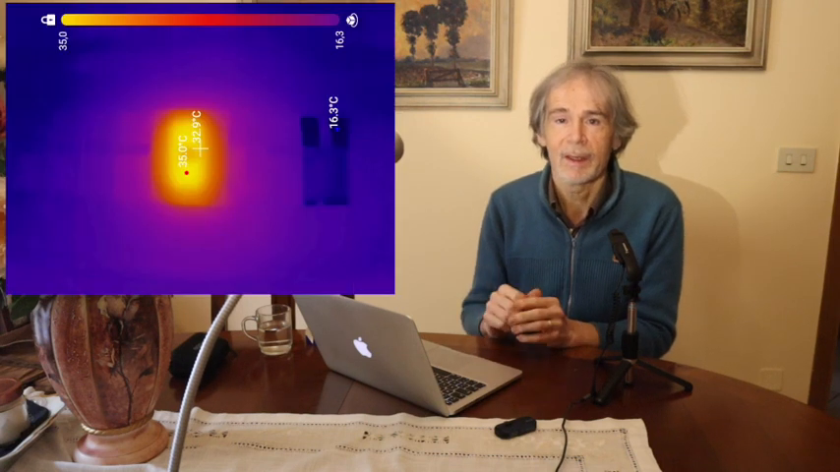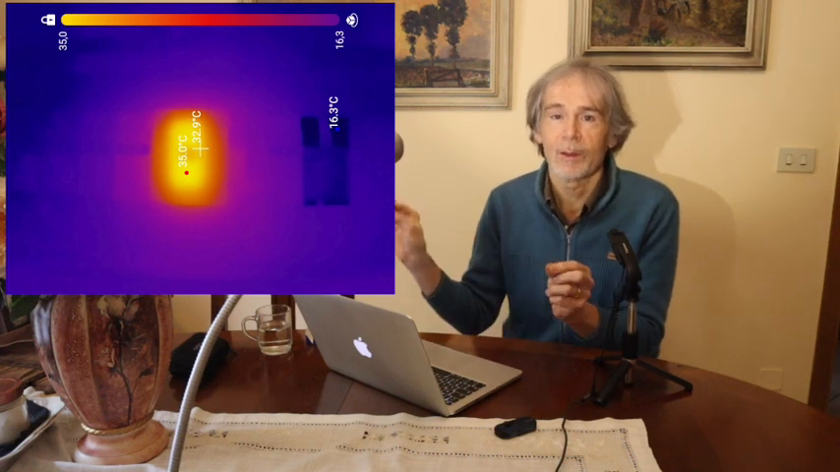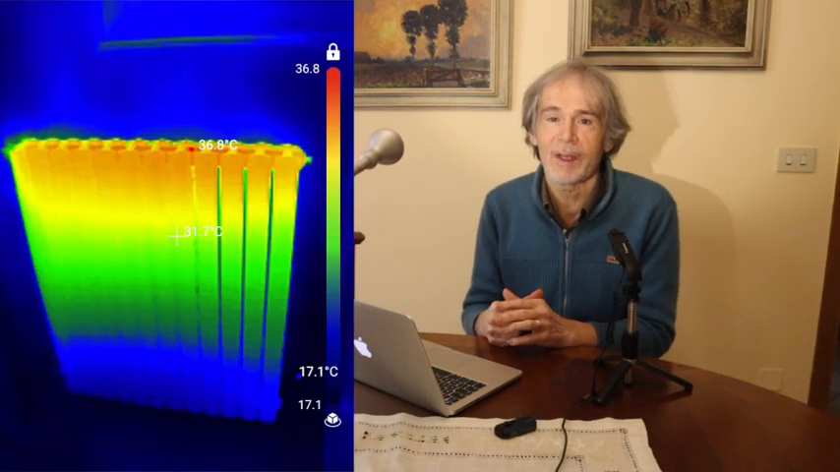Another energy application is that you can see the temperature of some device which is on standby. Here the example of the doorbell transformer, which is warmer than the other things in the switchboard. Also, warm or cold water leakages can be quickly found. And here you see an image of a radiator where you see that the temperature is very uneven.